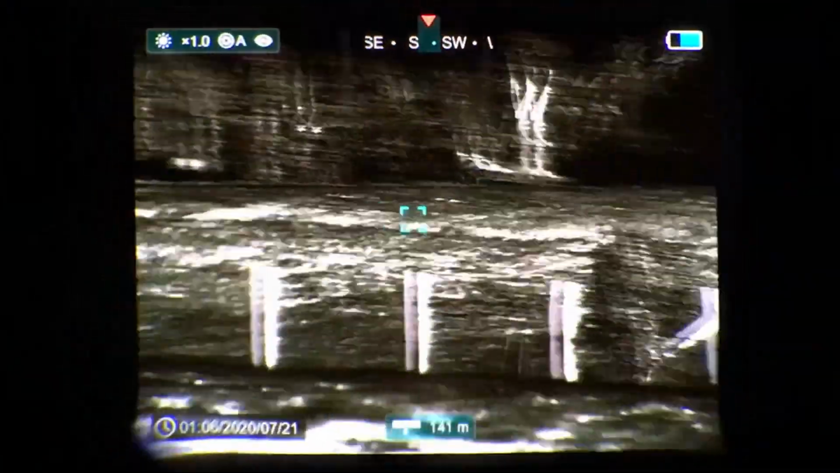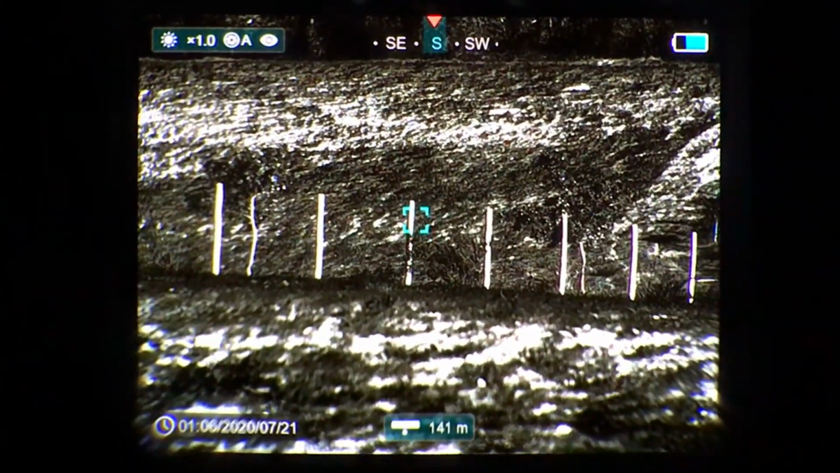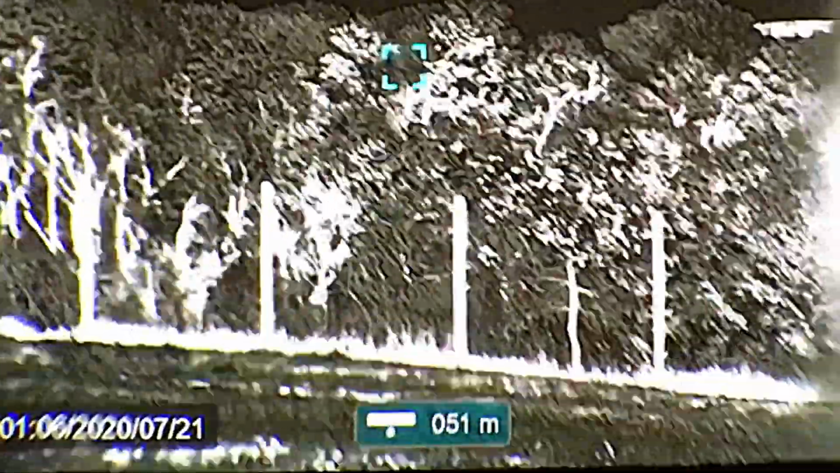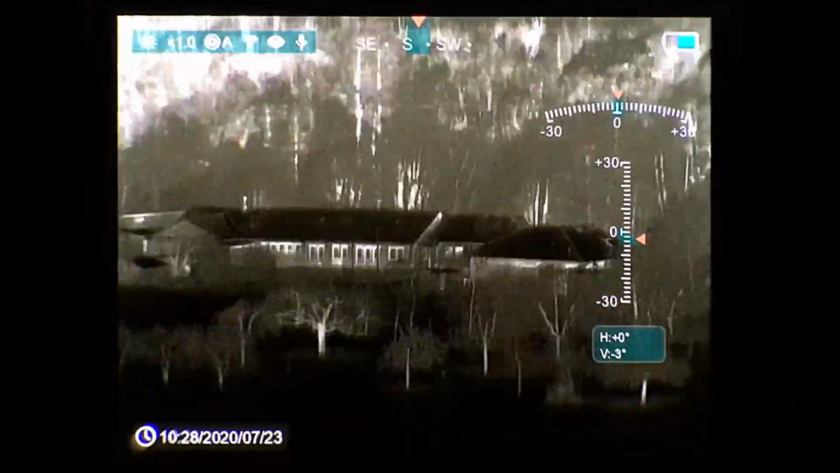The Gecko's laser range finding module can be used in both scanning and single measurement mode. It is very reliable up to about 500 meters. The Gecko also includes a complete movement sensor system. It has a digital compass on top of the display and a clinometer and a cant meter that gives us information both in graphical and digit display. This gives us a complete bearing in regards to our game or target.